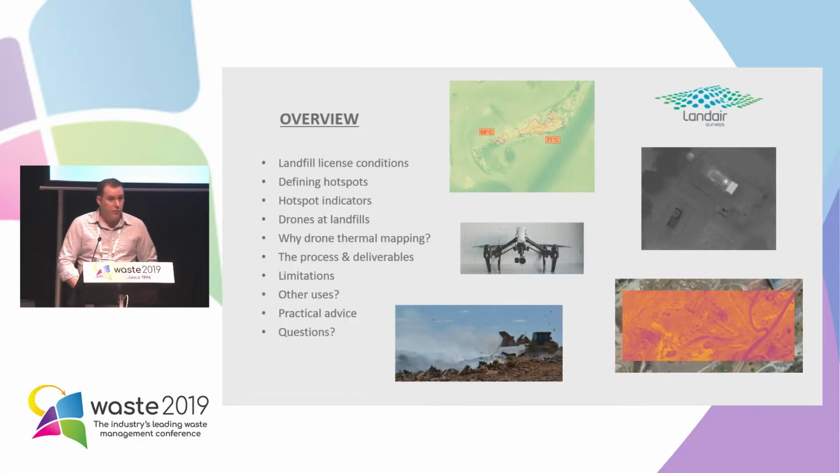I'll just give you a brief overview of where we're going to head in this talk. I'm going to start by talking about landfill licence conditions and how they relate to hotspots and fires in landfills, and from that then go on to define hotspots, talk about various hotspot indicators, then go on to the current use of drones in landfills and why drone thermal mapping as opposed to other methods that are currently being used.